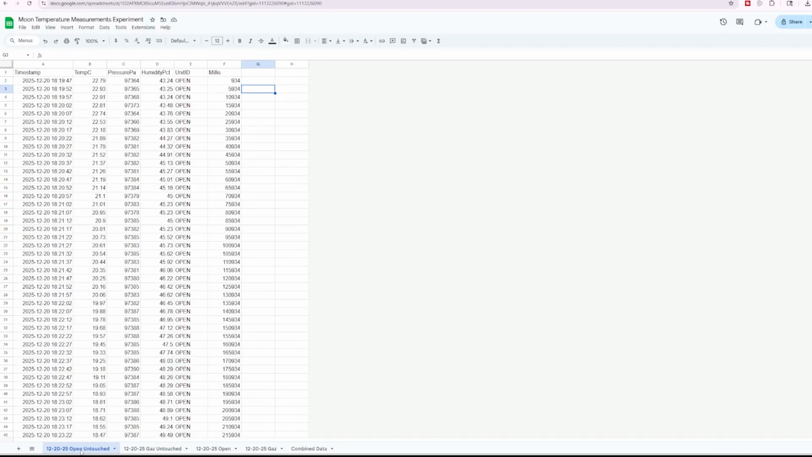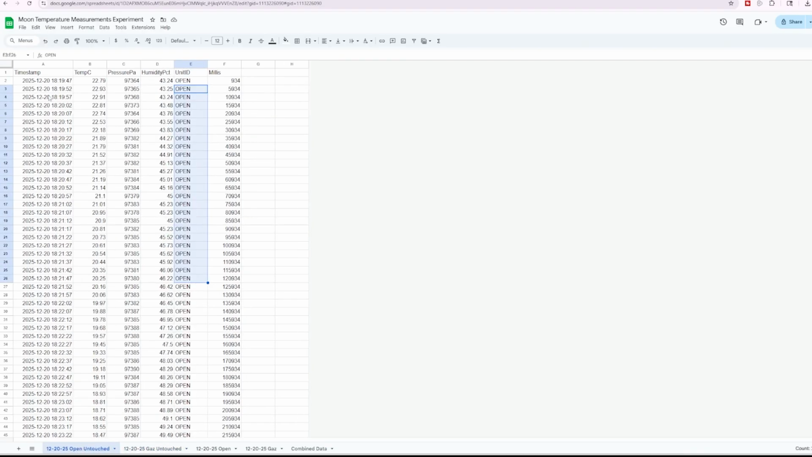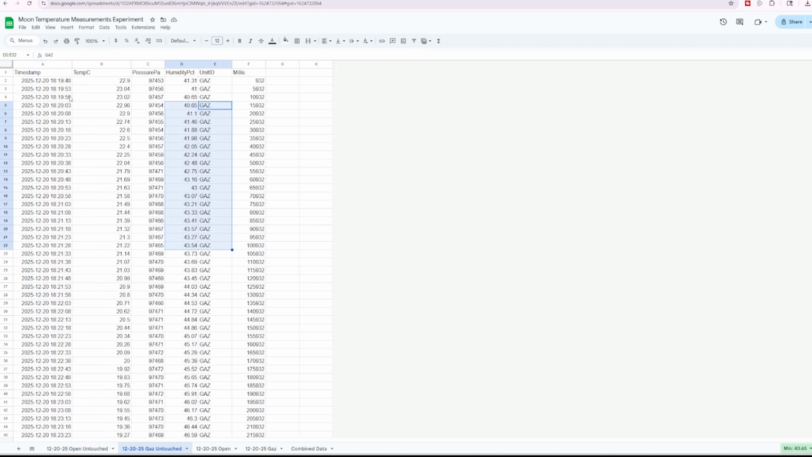We've got the data. This is open air. This one is from the gazebo. It looks like the data is all correct. As you can see, the timestamps here. So I plugged these in within a second of each other. So this one, 6:19, 47 seconds, 6:19, 48 seconds.